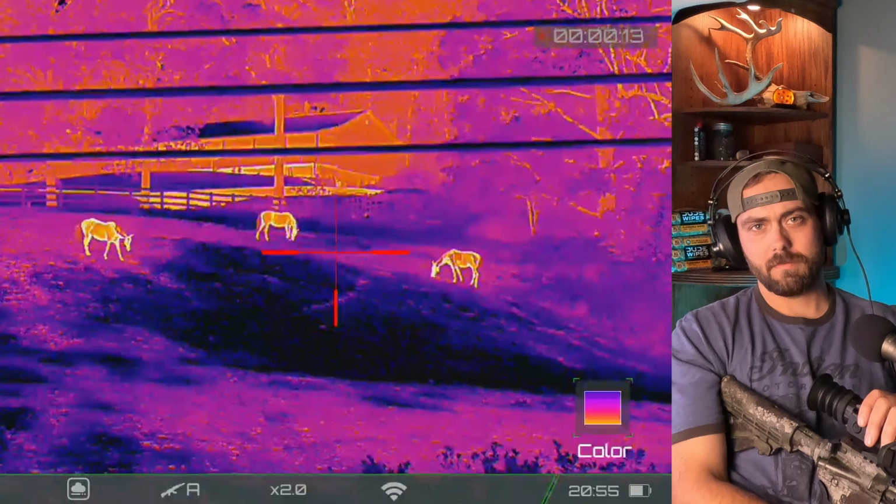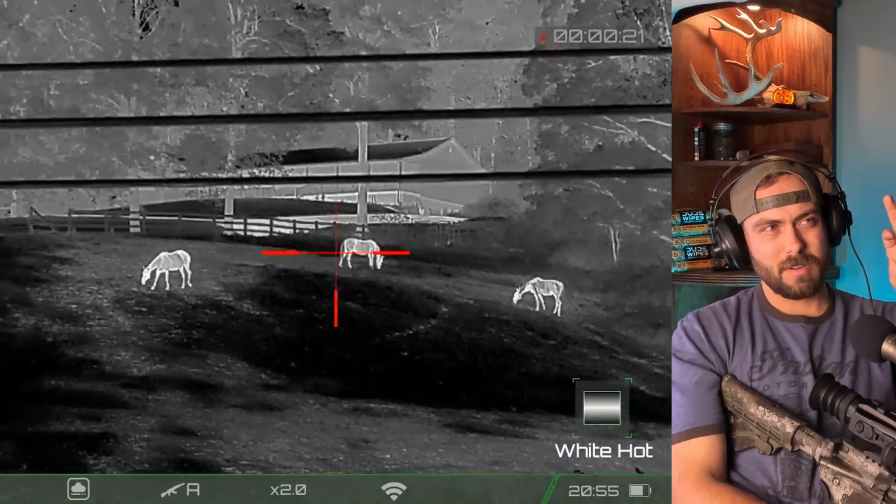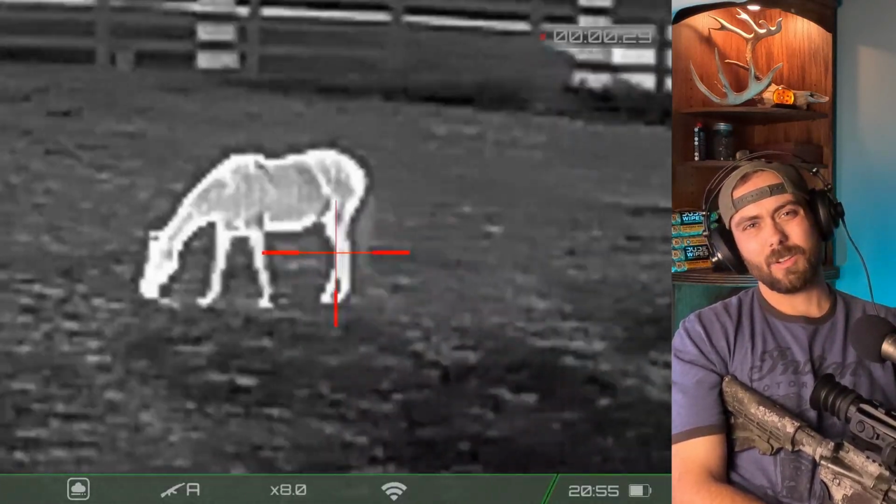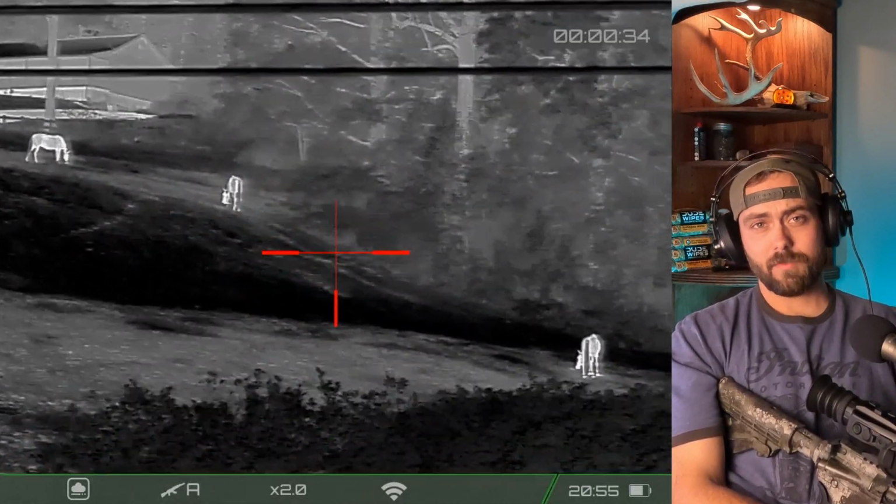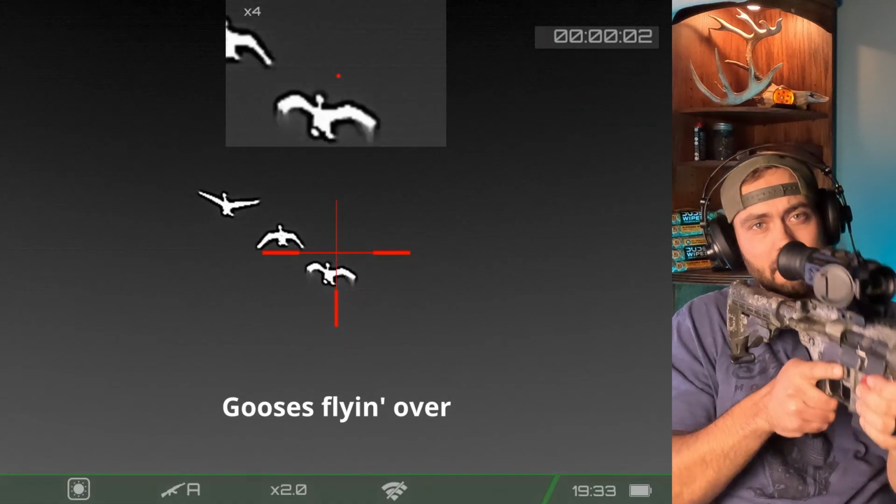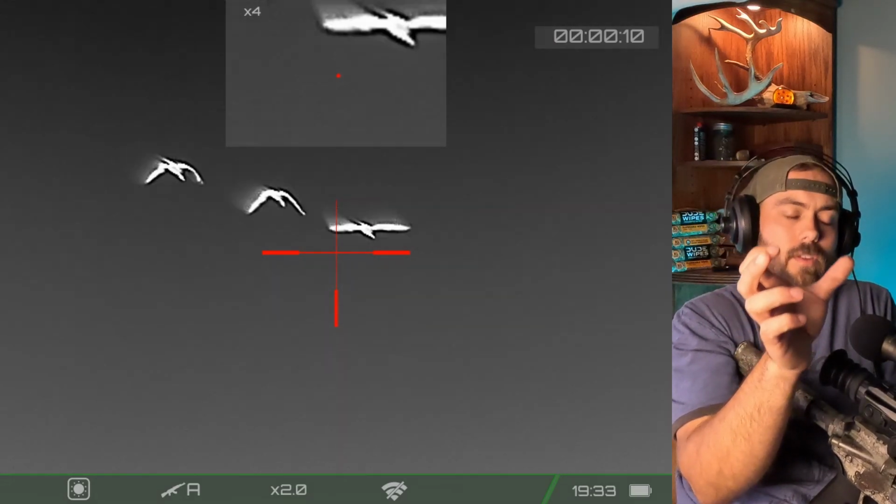And it's not just this particular thermal. I feel like any thermal I look through, you'll be looking at white hot or black hot and think, man, this looks great, so detailed. And then you flip to the predator looking color, or you flip to red hot or iron hot, whatever they call it. And I feel like the quality just takes a little bit of a dive. This one is a base magnification of 2. I think that's great. That's perfect, because with this rig, if you've got it on a bog pod or whatever and you're scanning a field pretty fast, you don't have to whip this thing all the way over because it has such a wide field of view.